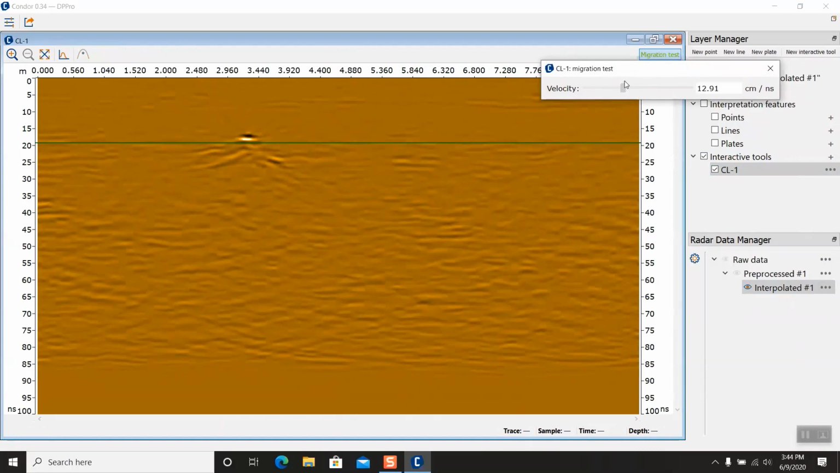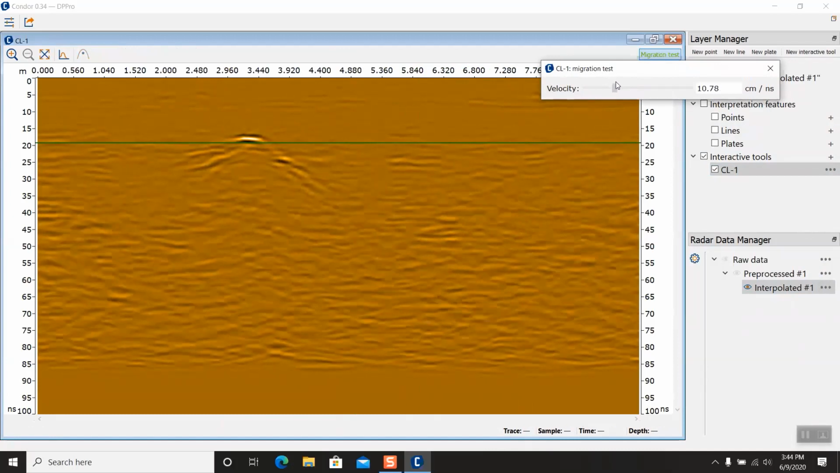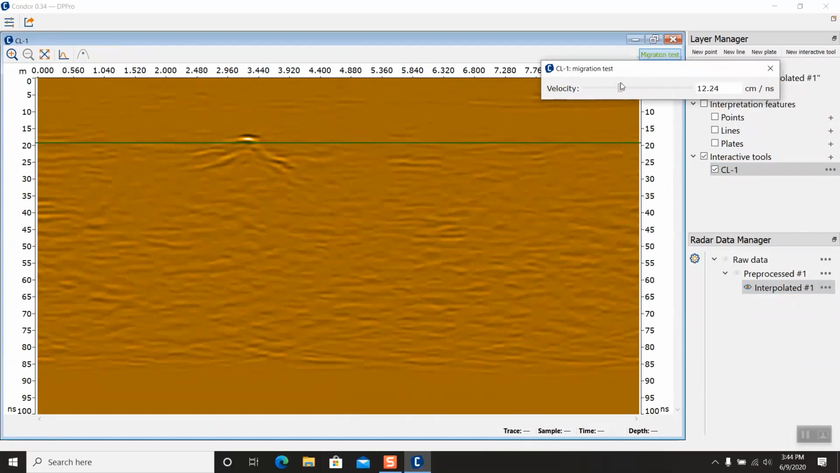You can under or over migrate. Under, you still have a hyperbola. Over, you'll get this parabolic shape, so you don't want to go too crazy. So we're going to collapse these on the fly, and we're going to set the velocity here.